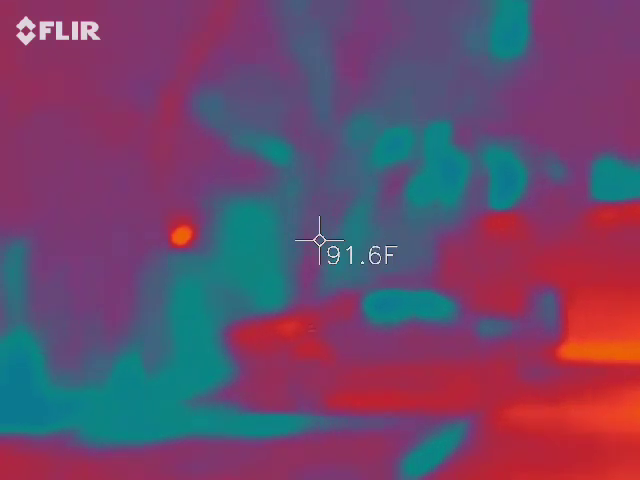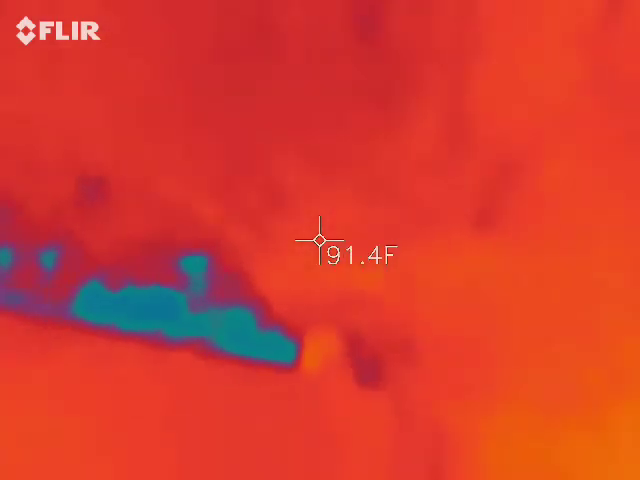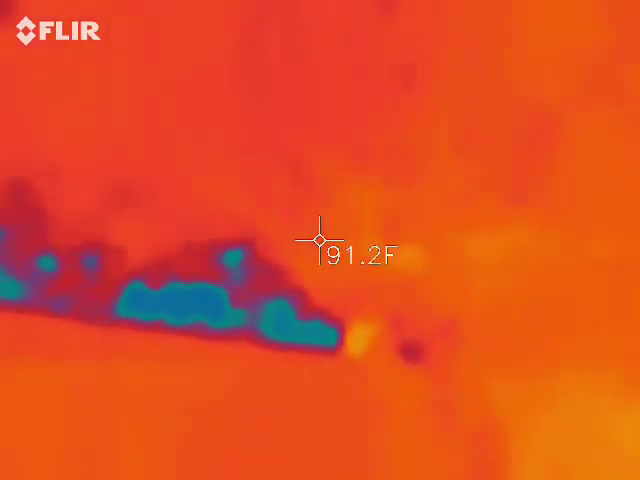Take any pictures for you? Yeah, up in a tree, like at the roof line. I turned the flash on. It's something we can look at. Just take as many as I want. Yeah, I don't think I have a limit on space.